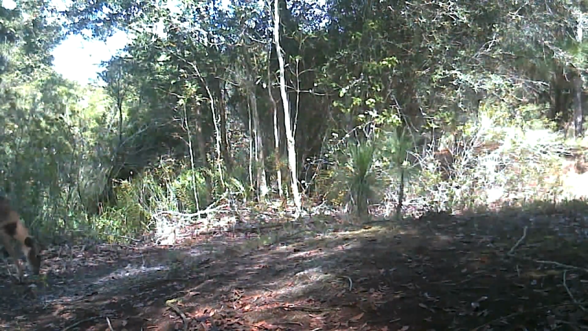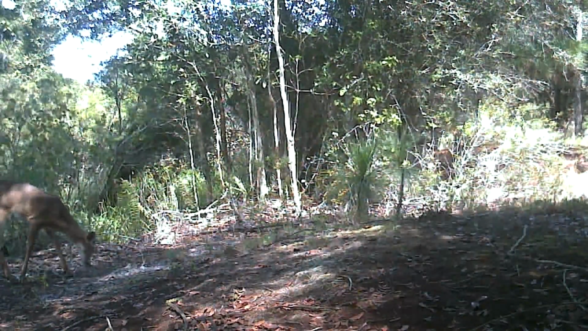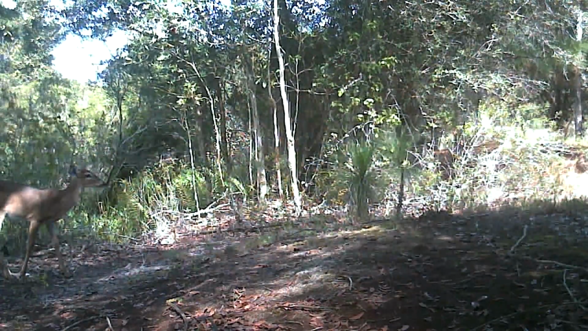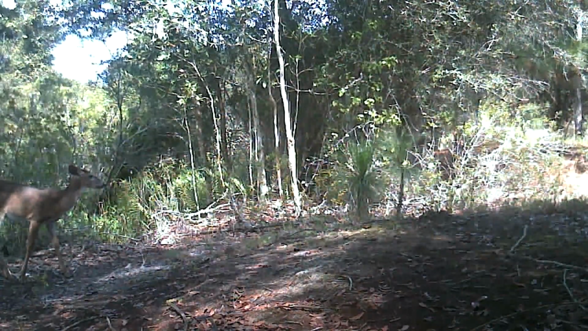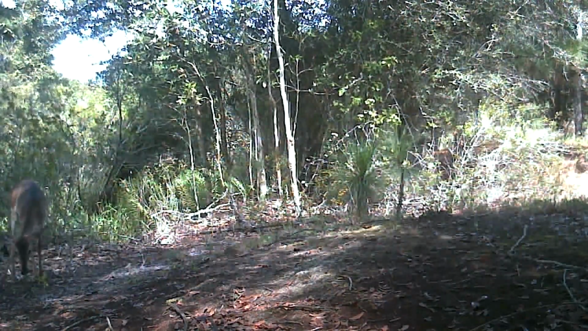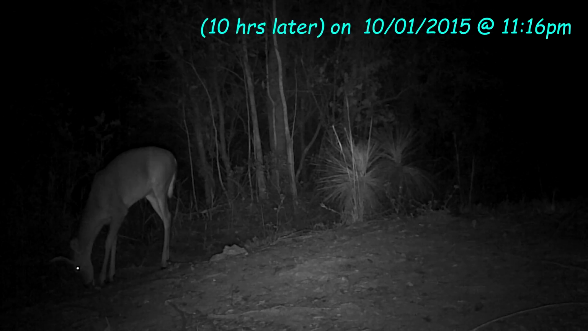You can see the little bumps on his forehead. Now the next two clips we're going to see is 10 hours later, that spike that we saw in the very first video clip. He shows back up again in the evening, and then he shows back up again the following morning, about 9 hours later.